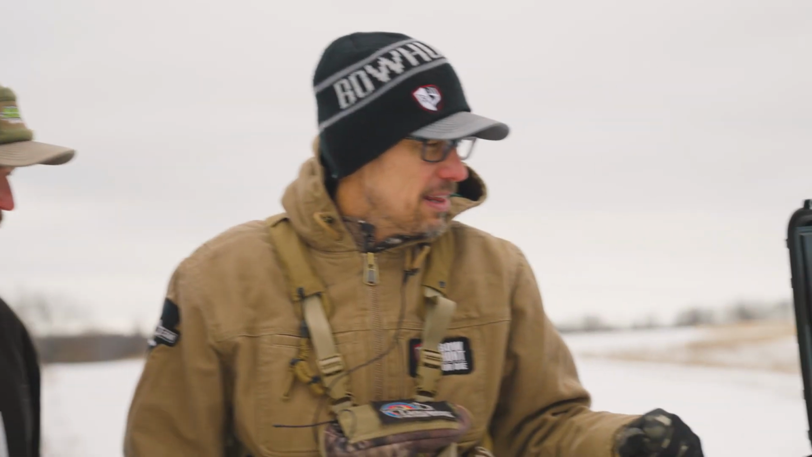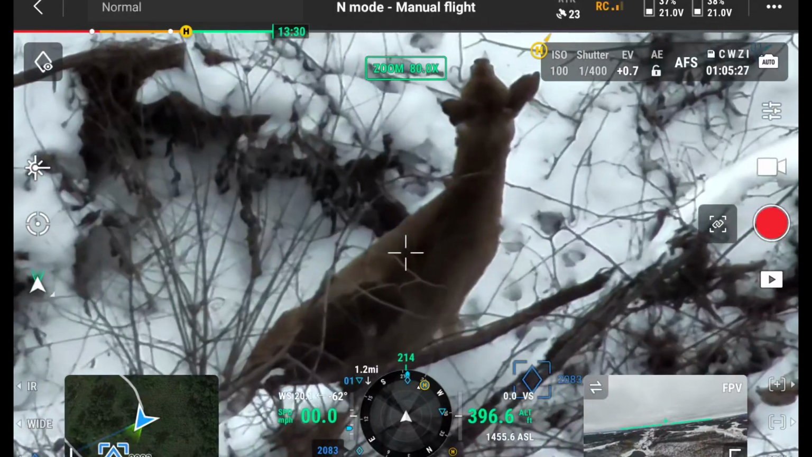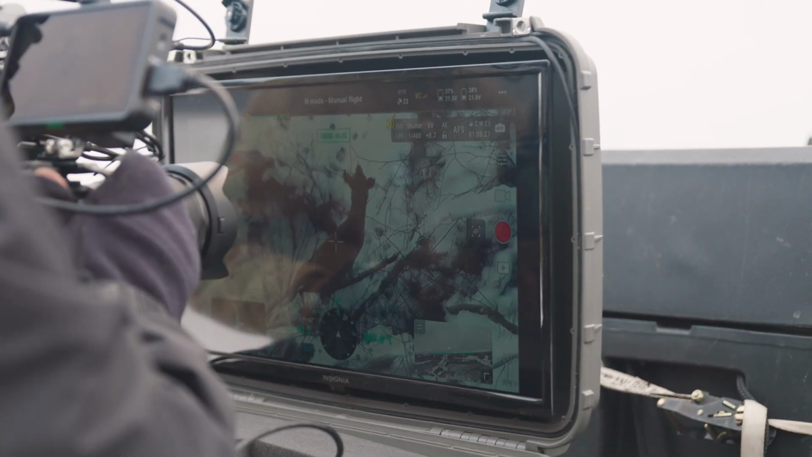Now let's zoom back in on that deer real quick. Now we just located the deer, zooms right in. You can see the deer right here, the ears, perfect video. That is just incredible, guys.